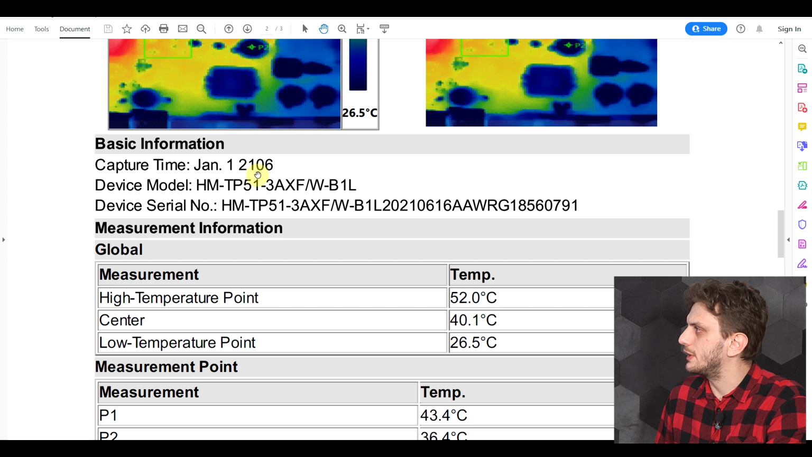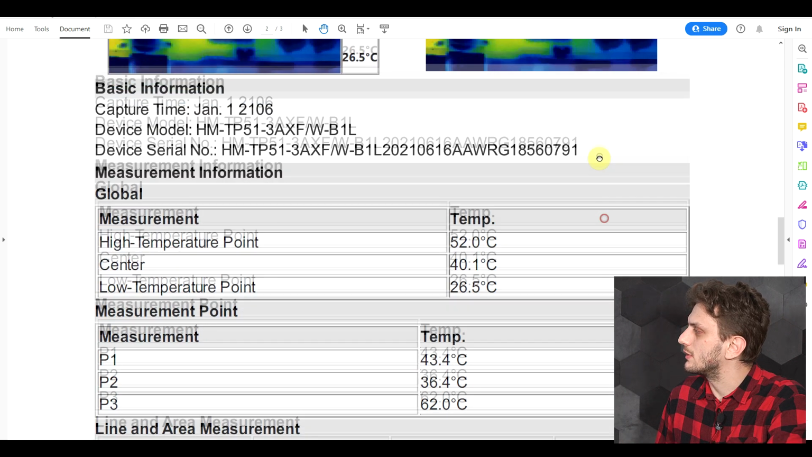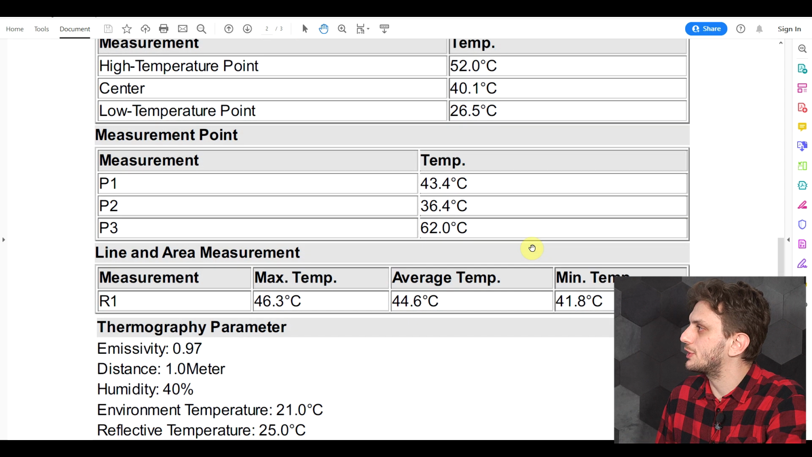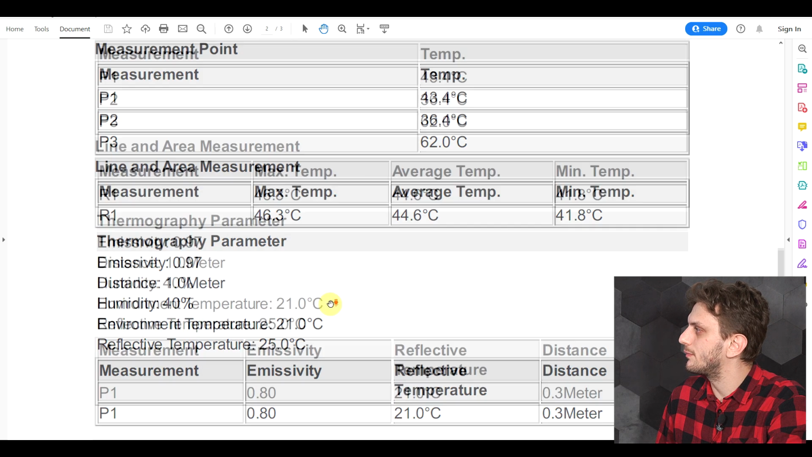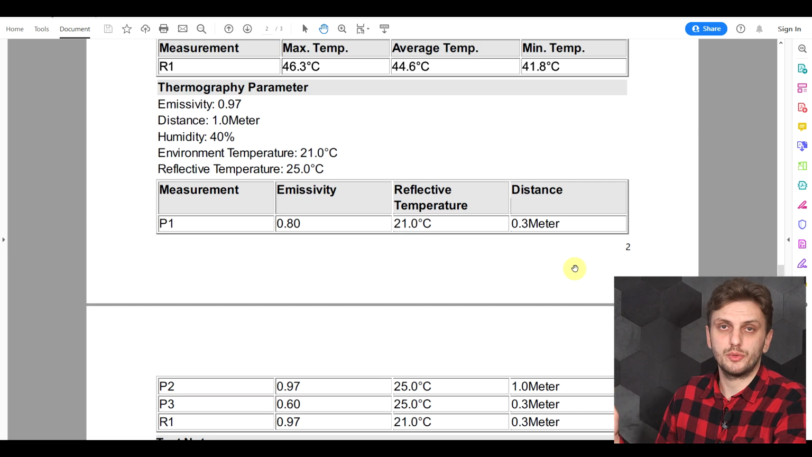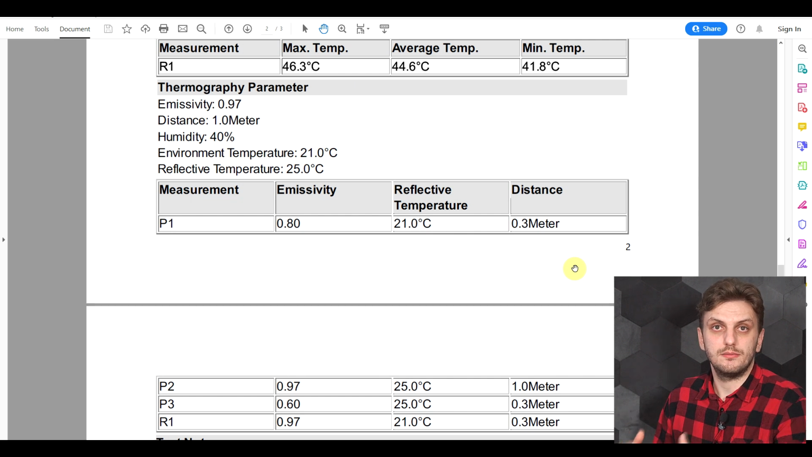Capture time, this was done in the future of course, so I forgot to set the time and date. What was the device on which it was tested? Our global high, low, and center temperatures, then our various measurement points, the area measurement, and finally we get a table with all the emissivities and temperatures and so on. So this is quite a nice way to post-process and later save what you've measured.